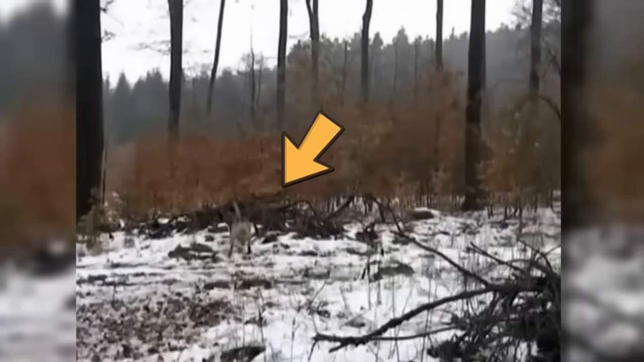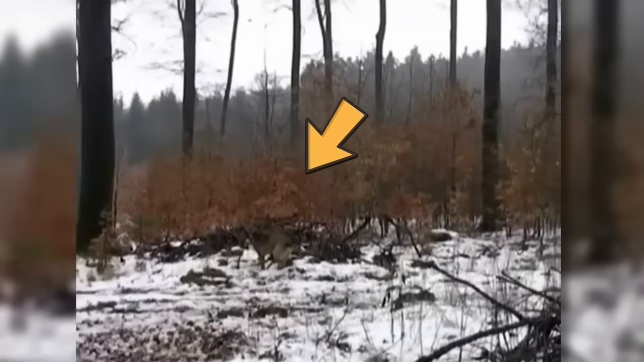Suddenly, the dog ran away to one side, and the man followed to see where the dog had gone. To his shock and surprise, he encountered a strange and frightening scene. A little girl was floating in the air while a woman who appeared to be her mother was standing nearby, looking up at her. The man was frightened by the strange sight.